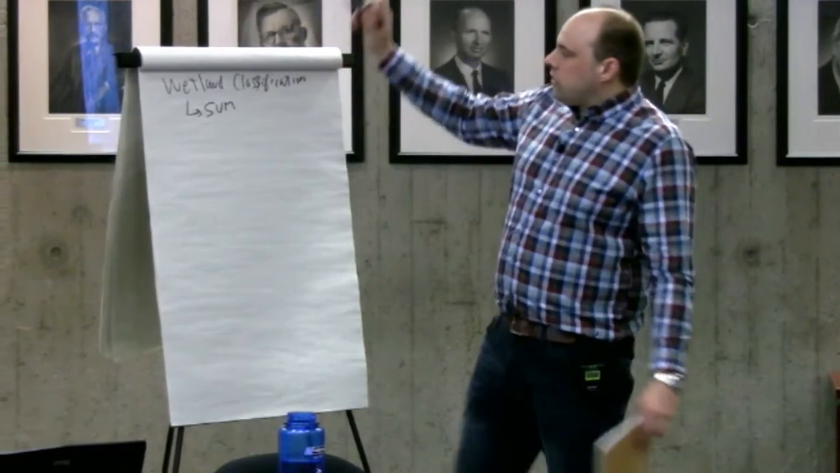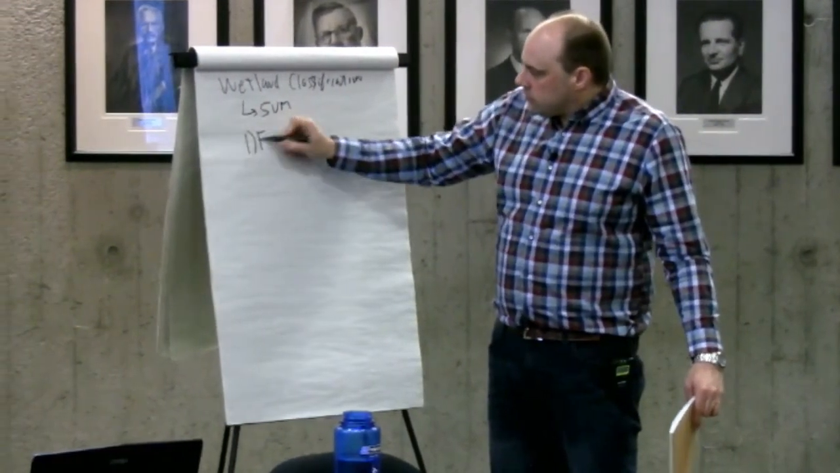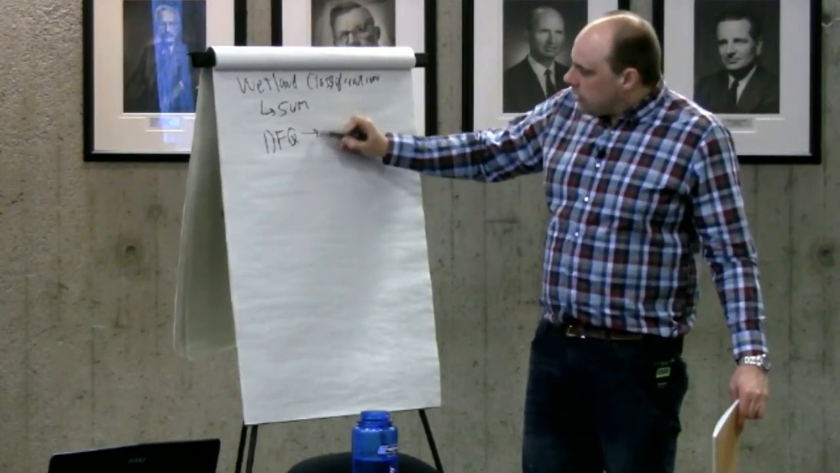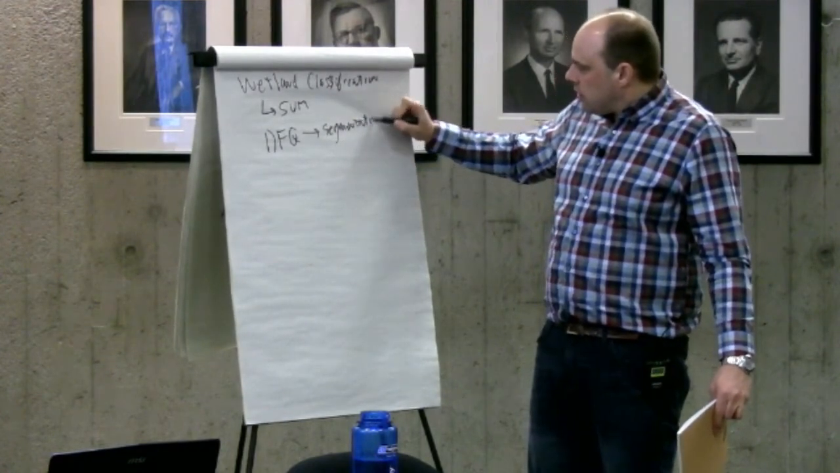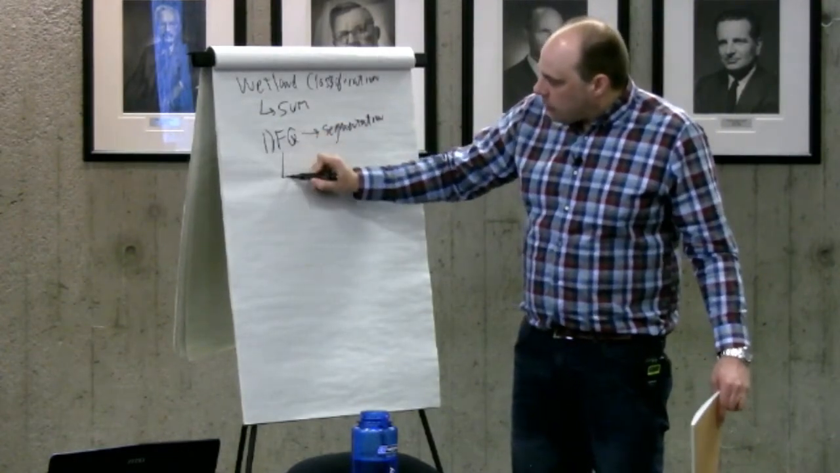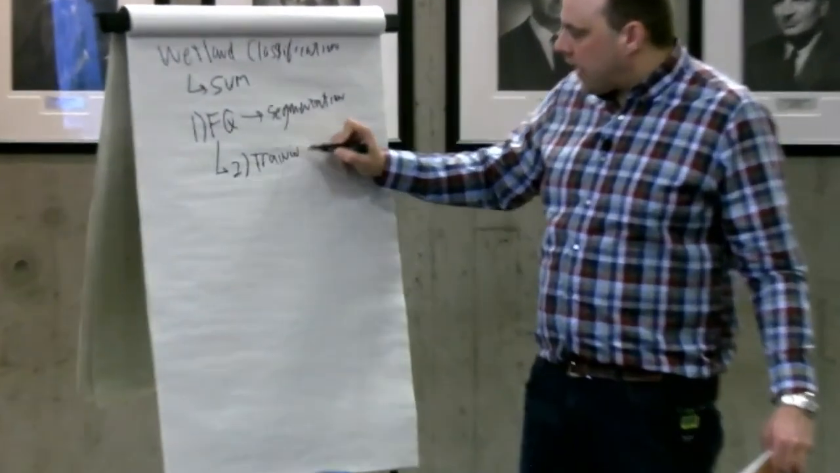What we'll do together is first use a full quad image and do a segmentation. After that, from this file, we will collect training samples, just a few training samples for simple classes.